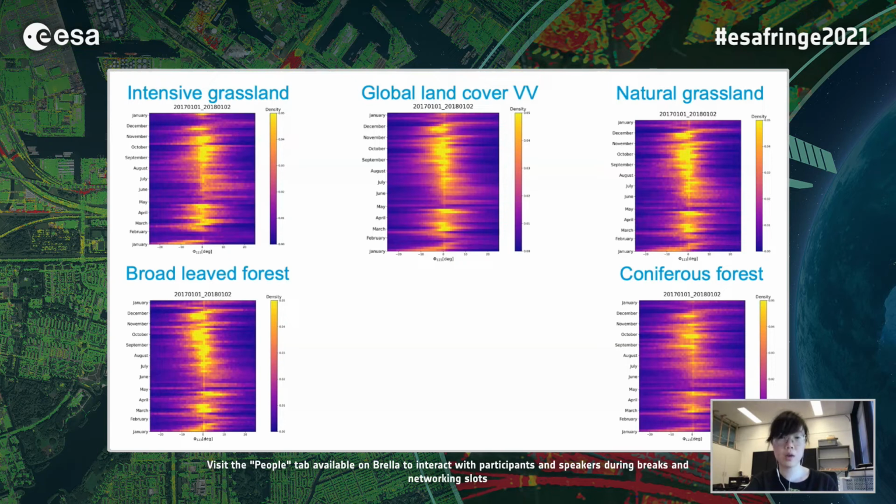But for forest, we can see the signal from the tree by comparing the broadleaf forest and the coniferous forest. You can see the phase inconsistency is more obvious in broadleaf forest, which relates to more violent moisture changes.